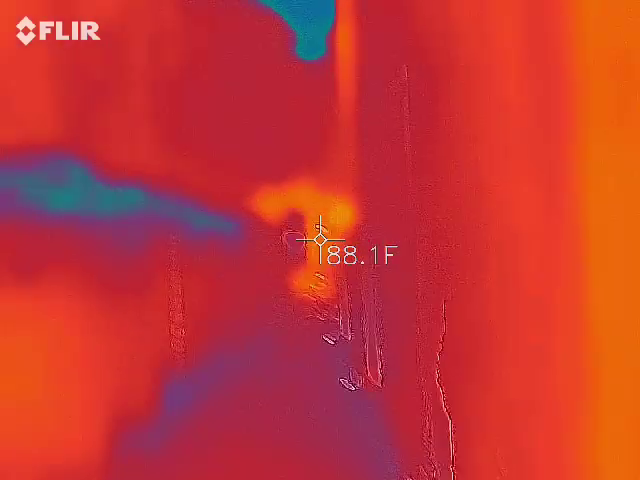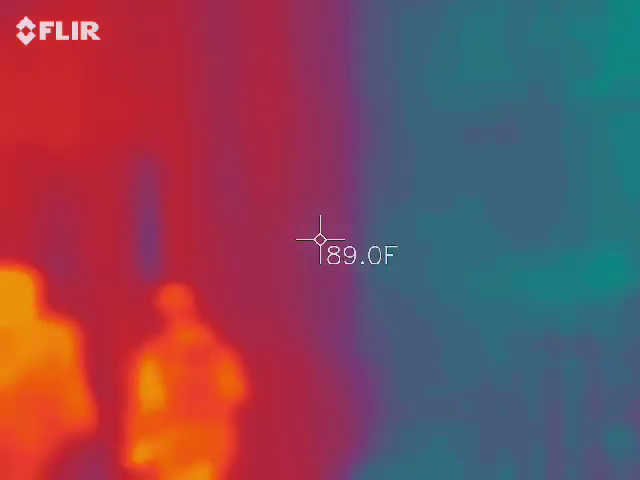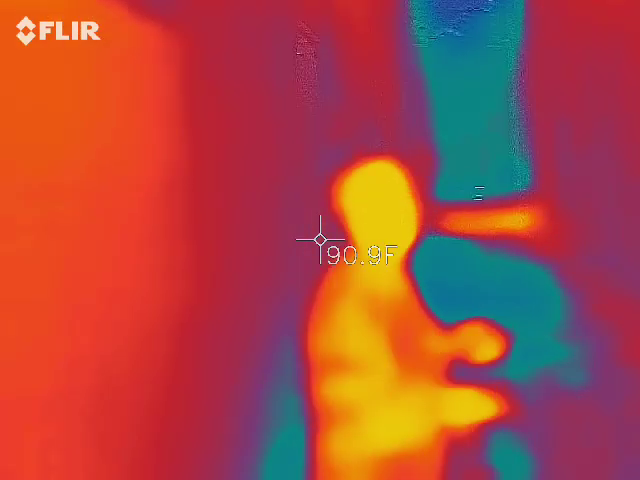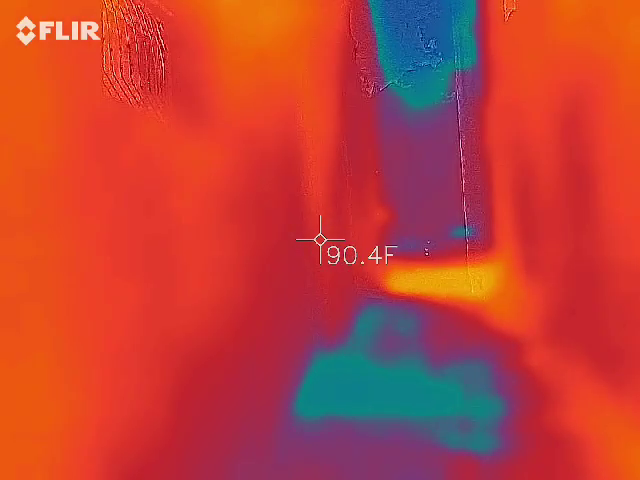So that shadow person is actually caught along this wall, this half wall right here. So again, there is some mud on the wall, which will make it look like there's something there, and it's cooler, but mud is cooler than brick.